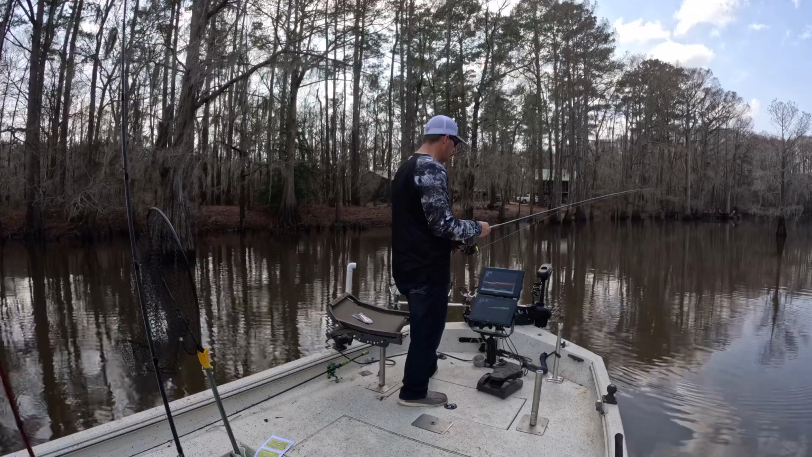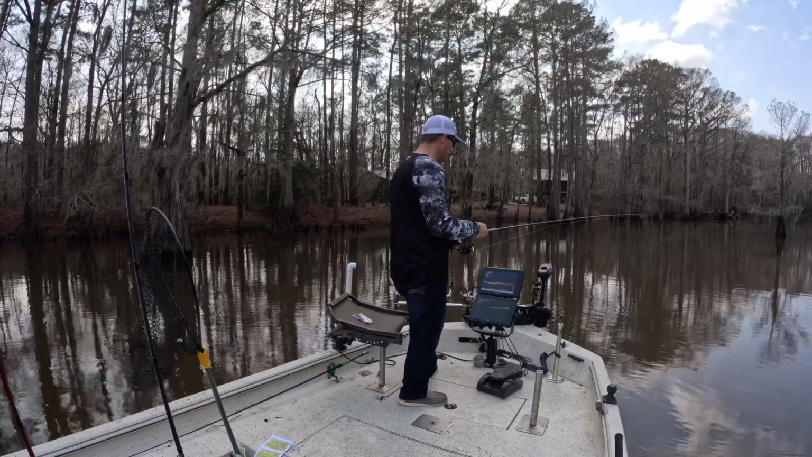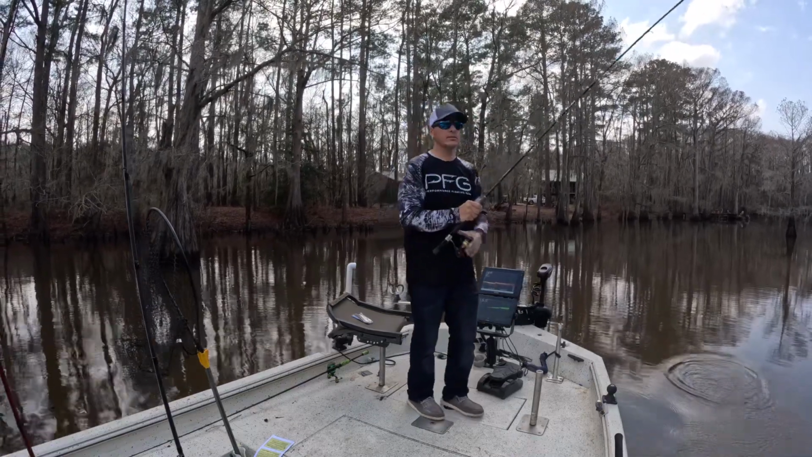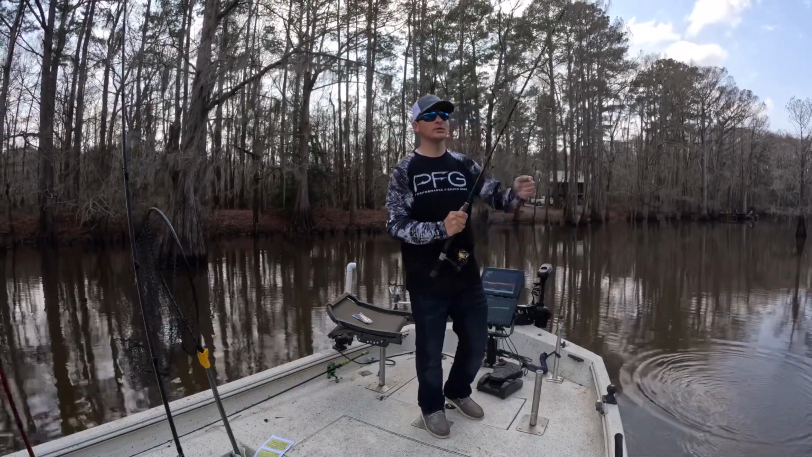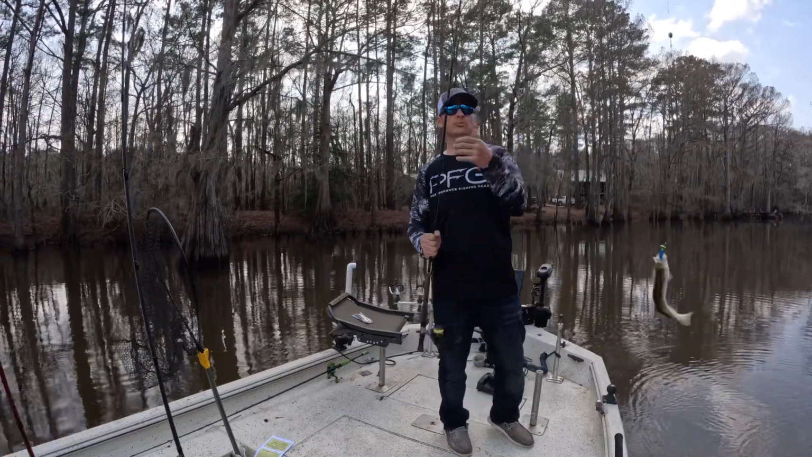Skating it right across his face. Going to start pulling it away. He moves, so I'm going to go to another one. Just like that. Very simple. Just start pulling it away. As soon as he turns from it, it needs to have kind of a natural presentation.